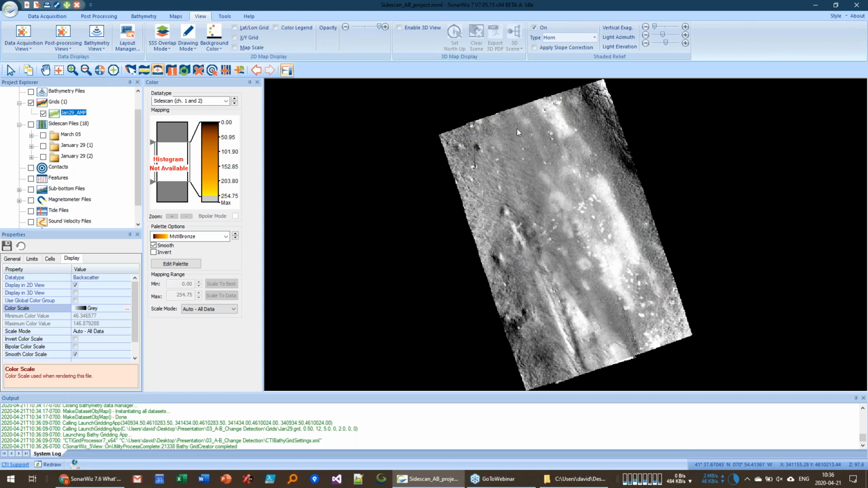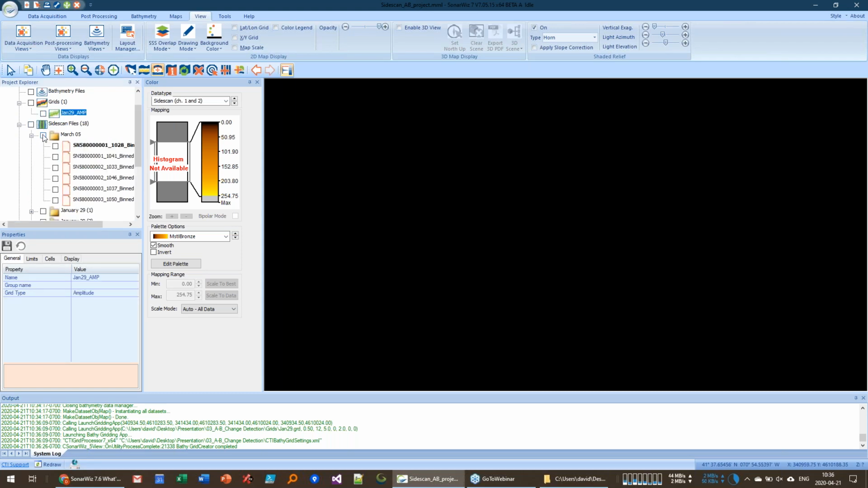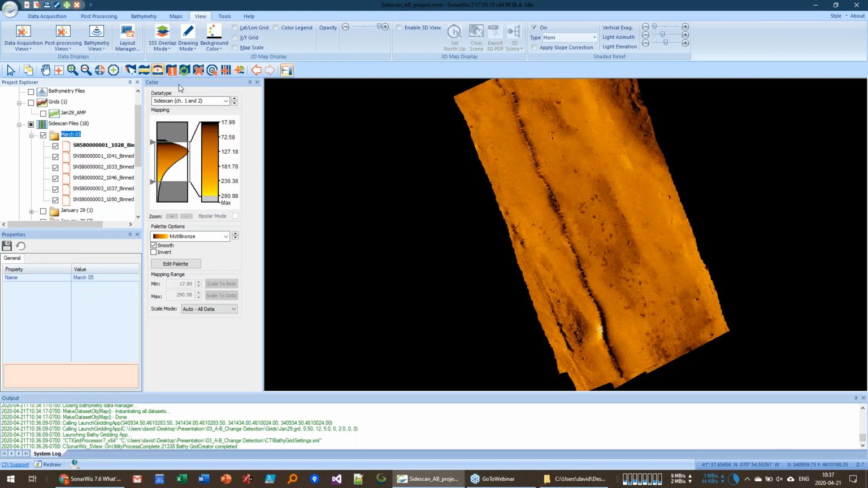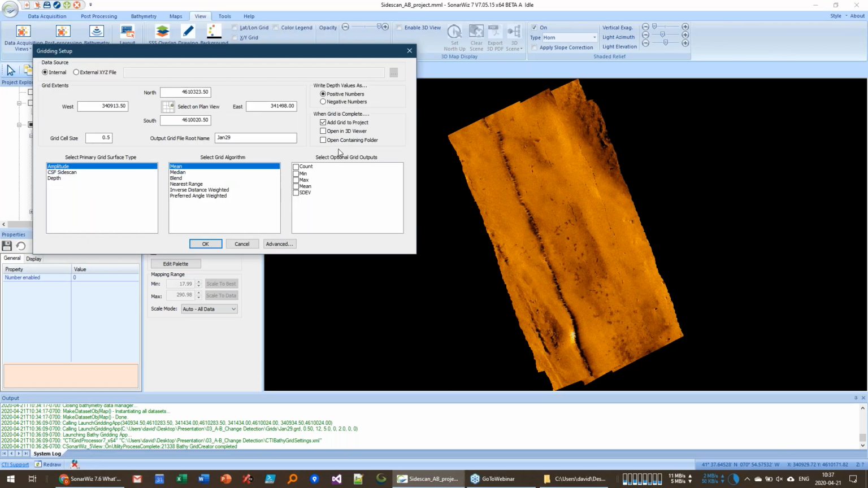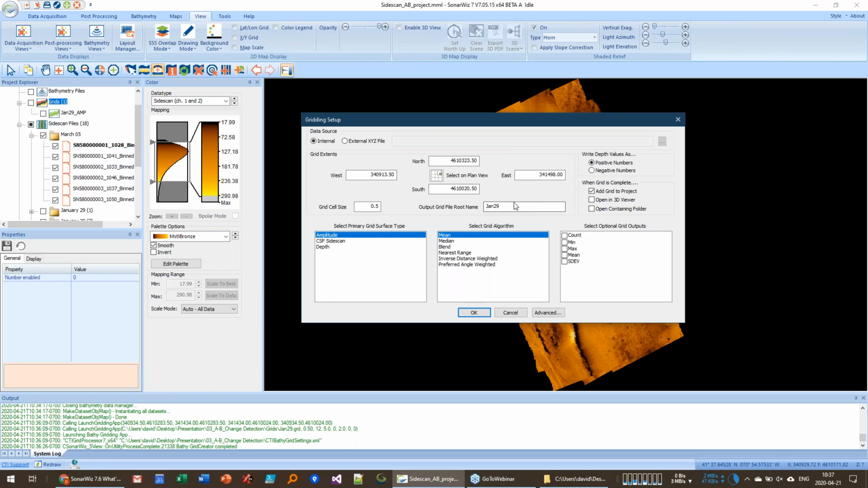It's a 0.5 meter resolution grid, and the values of the grid are the amplitudes that were stored in the side scan. So let's make another one that was collected a couple months later in March. Here's another data set over the same area, and we will make a grid out of this one as well. So this one I'll call March 05. It's a CSF side scan, and again, I'm going to use blend.